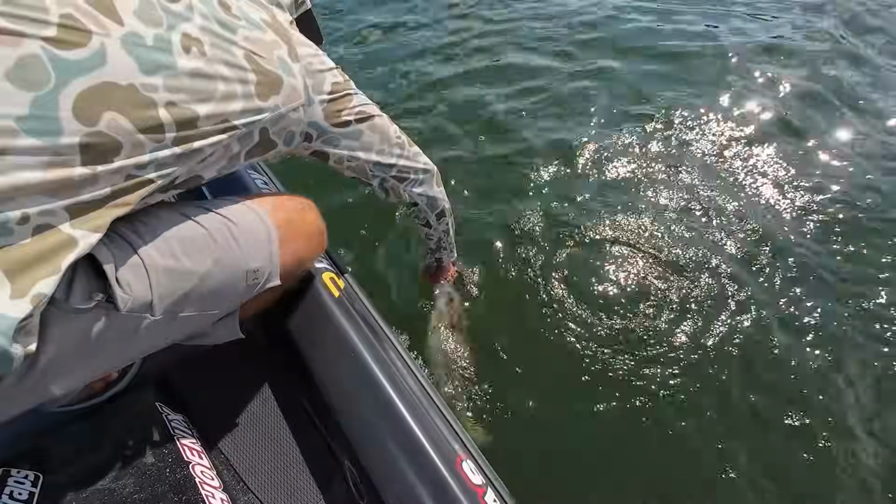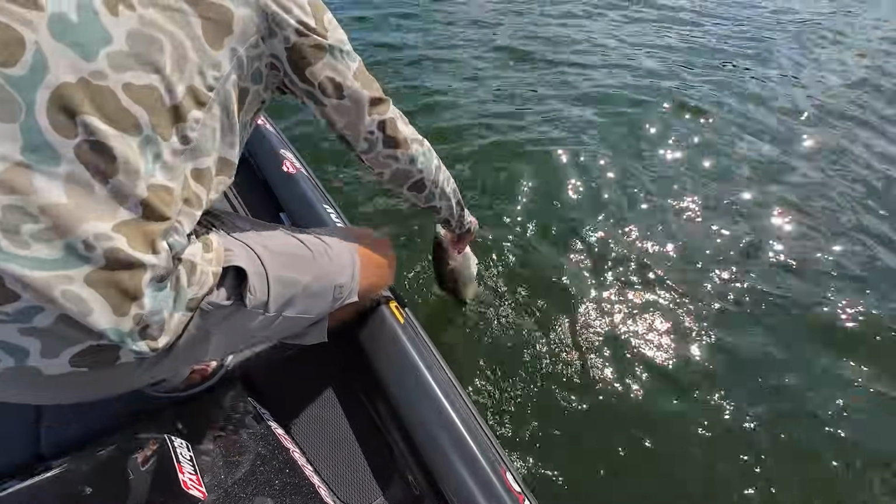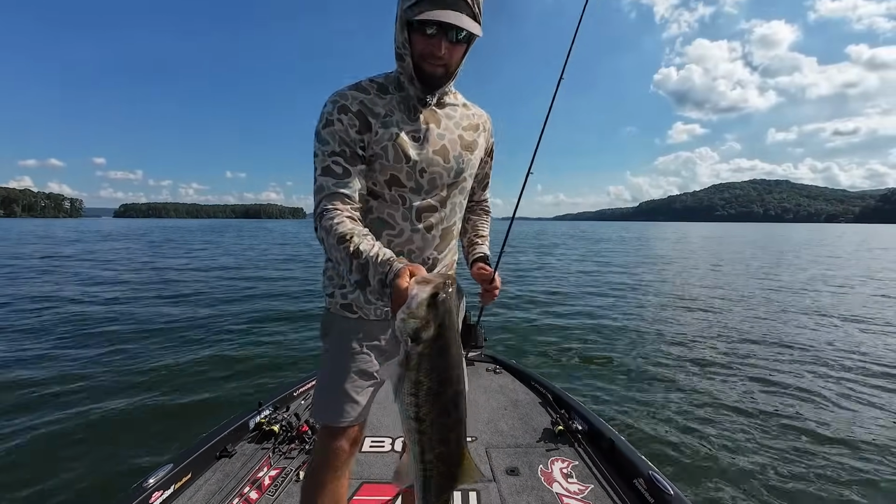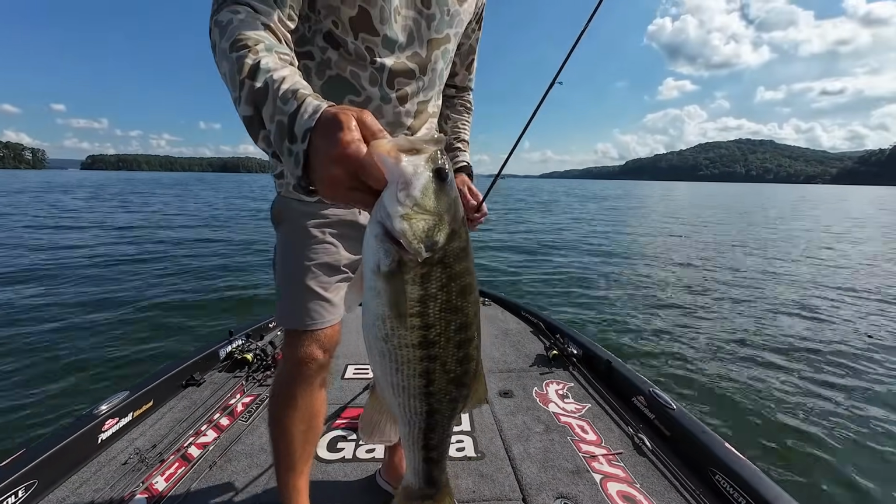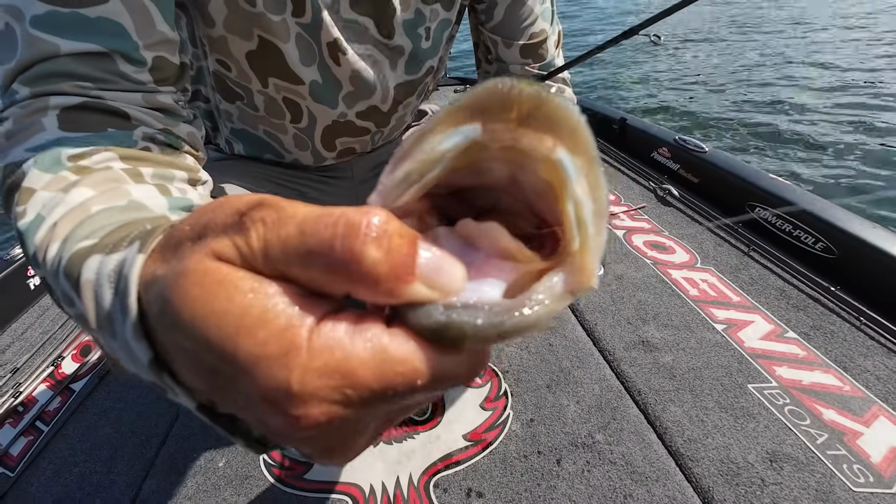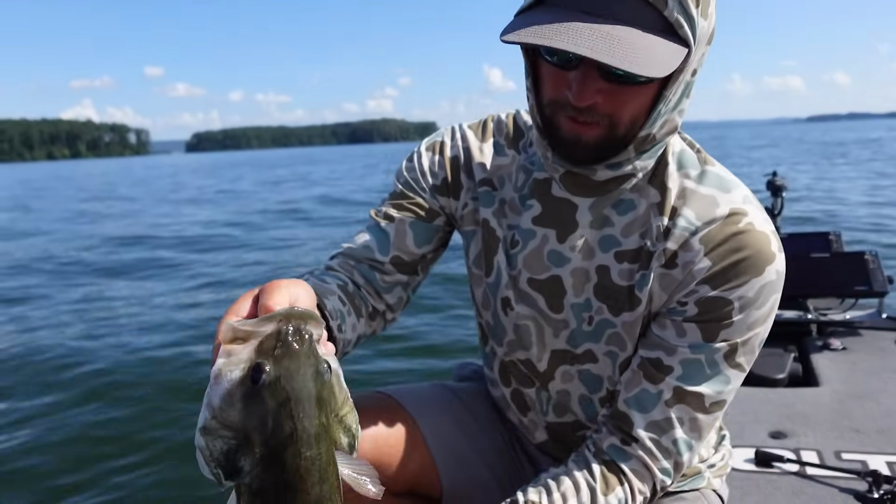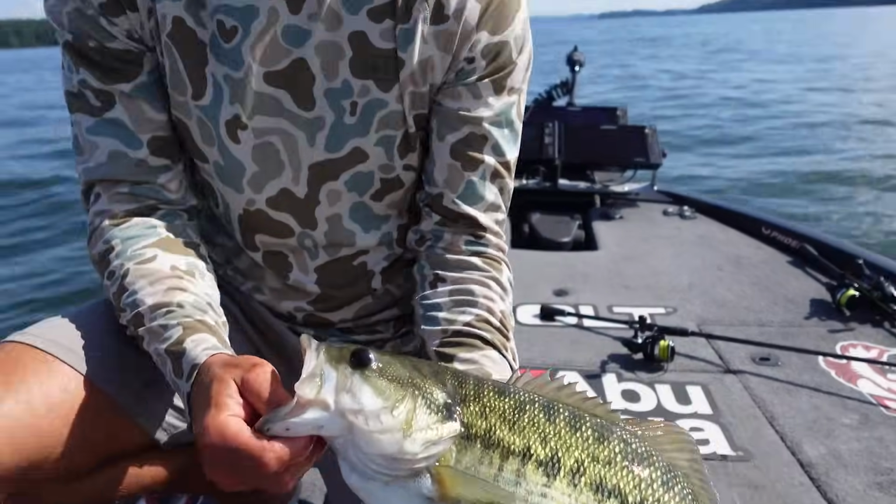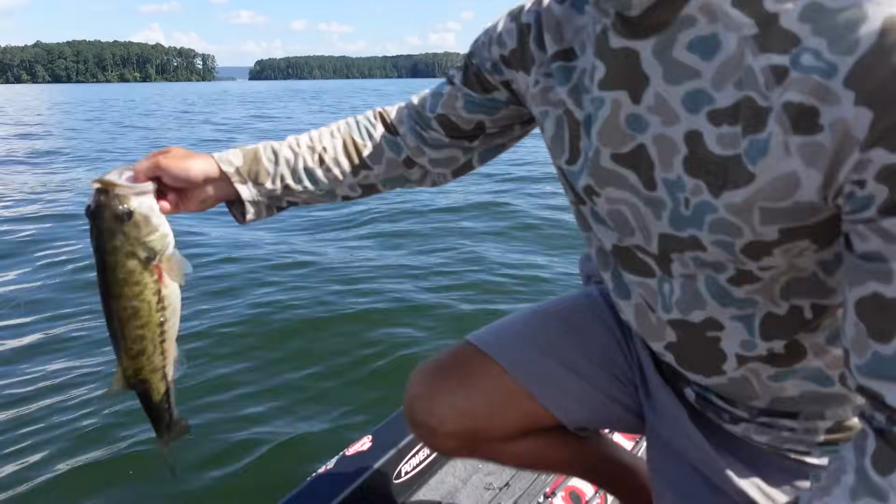Come here. Dude, that's a fat spot right there. Holy smokes. Look how gone that worm is. All right, that was a nice spot right there. Fat, summertime spot. Let him go.